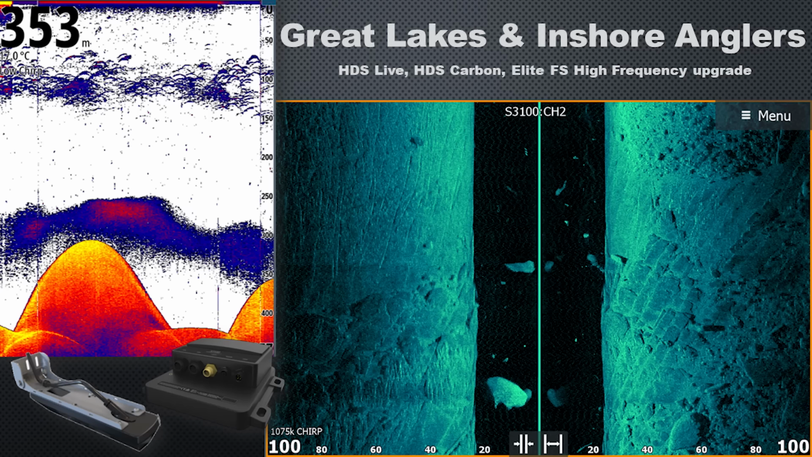In Sonar Port 1, you could plug in that 1 kilowatt chirp transducer to get you all the detail you need for that deeper water fishing while you're downrigging. Then in Sonar Port 2, you could plug in an ActiveImaging HD transducer for when you're focused more on structure fishing. Here's an example of the high frequency imaging that you're able to get with the ActiveImaging HD on, let's say, an HDS Live Carbon or an Elite FS unit.